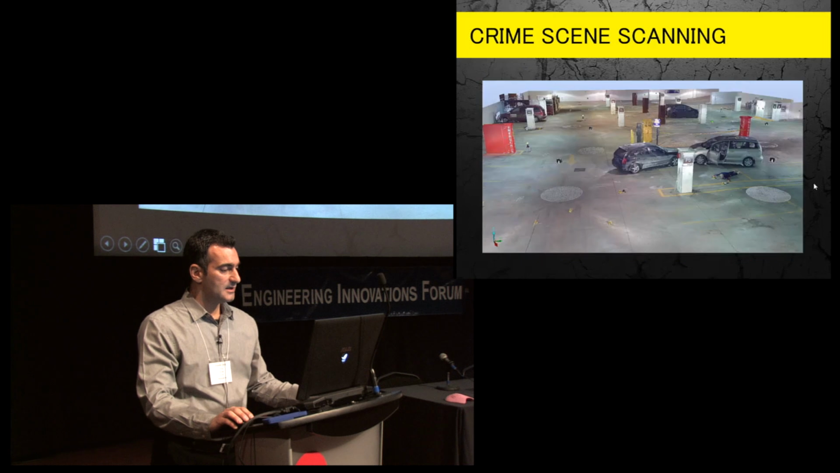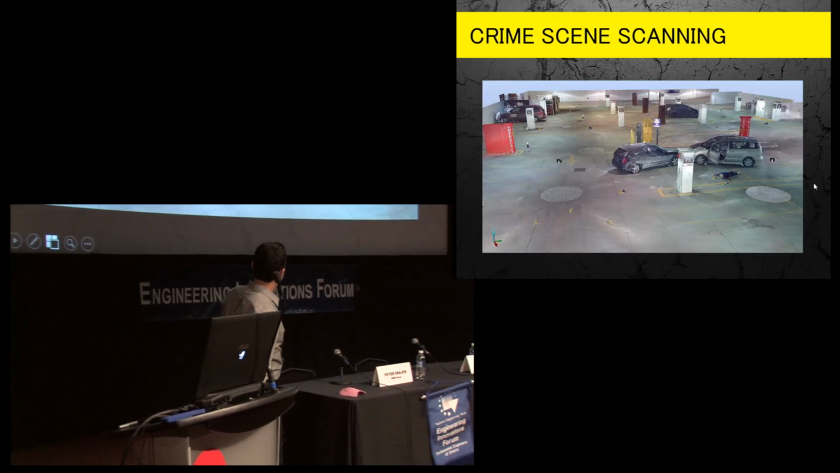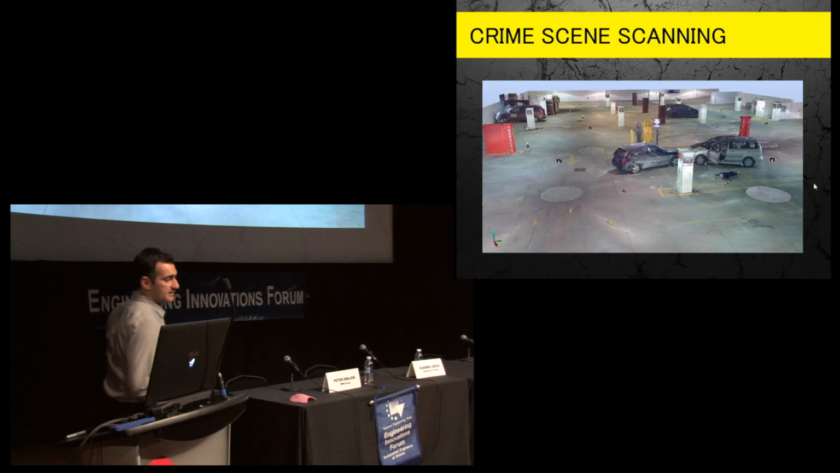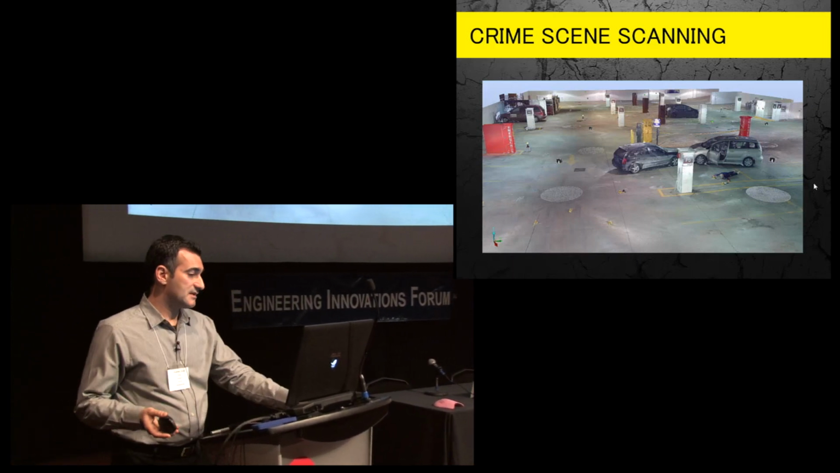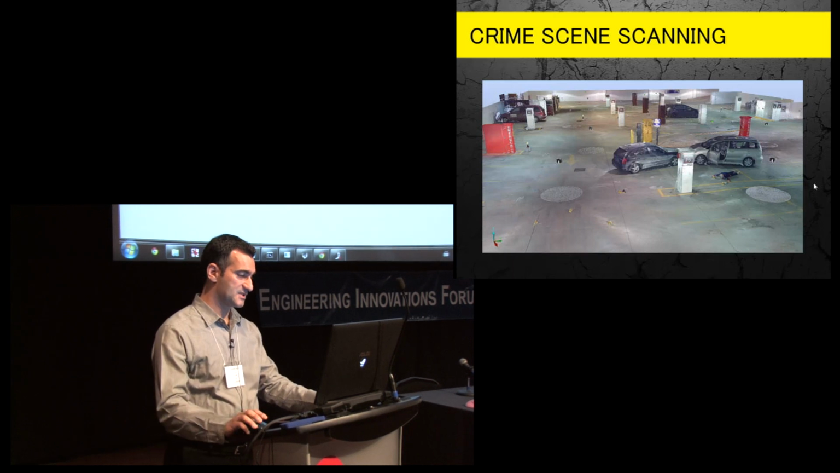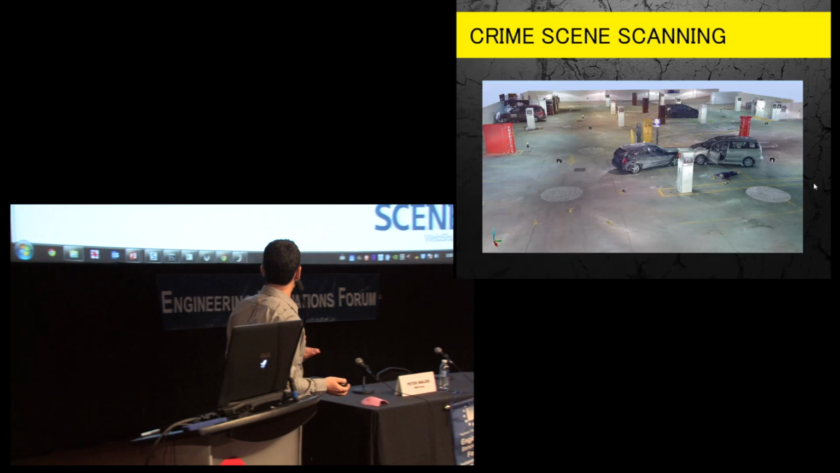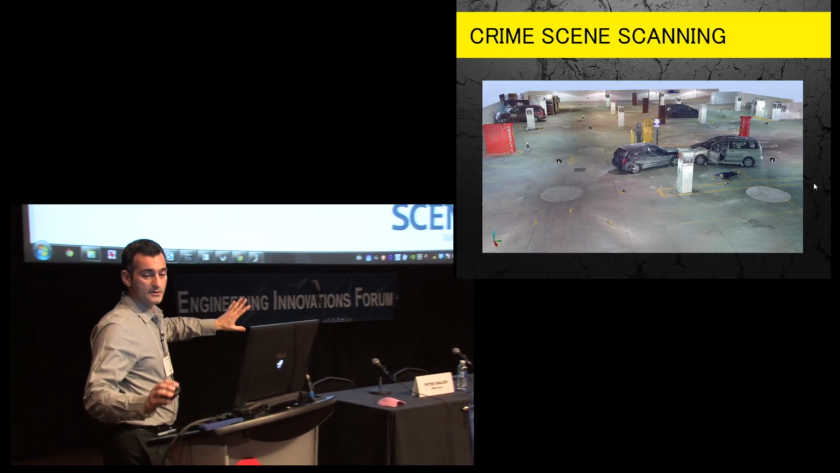Crime scene scanning. This is an exercise that we did at the University of Toronto with some students just a couple of weeks ago. What I'm going to show you is another way that you can present this. One of the benefits of laser scanning is that it captures panoramic images. So this is actually another way to look at this crime scene.